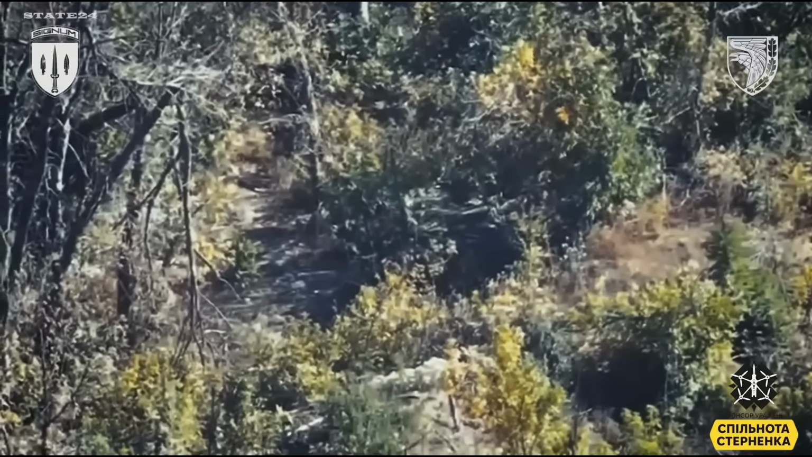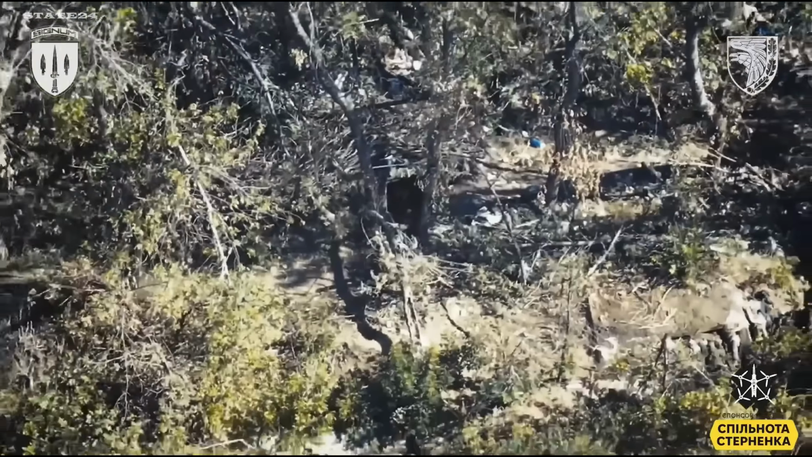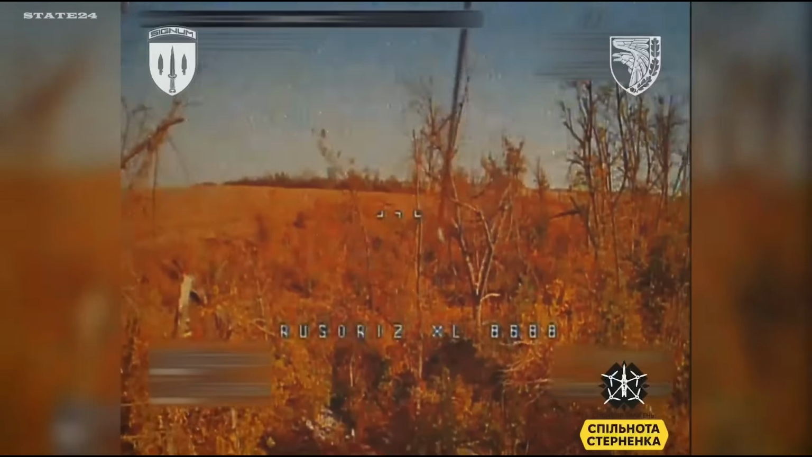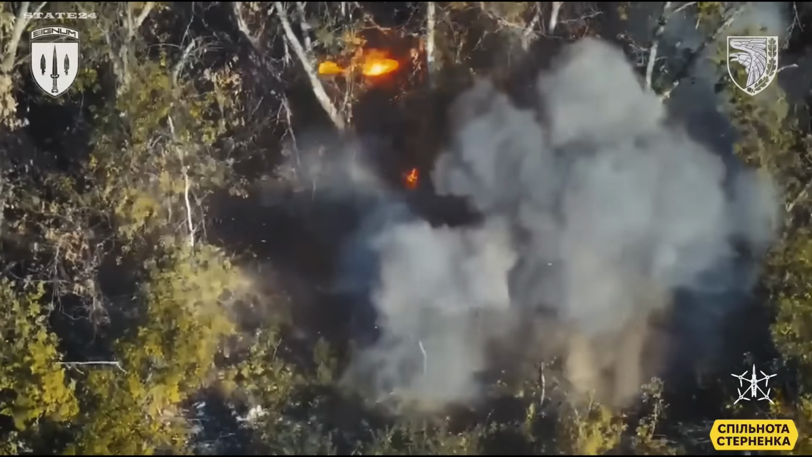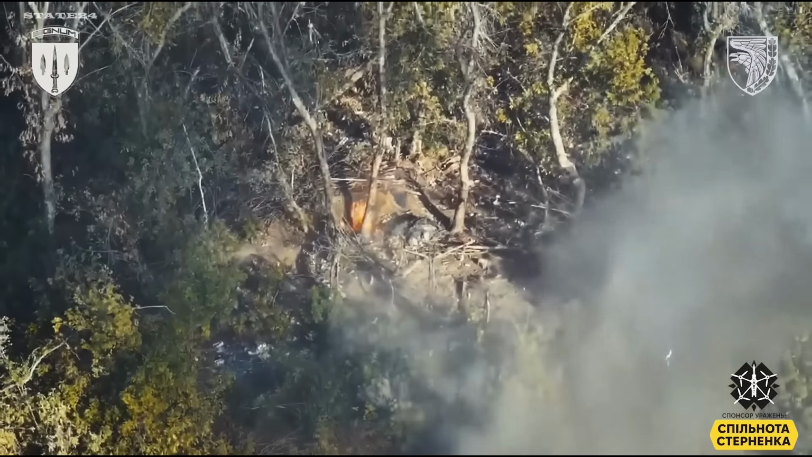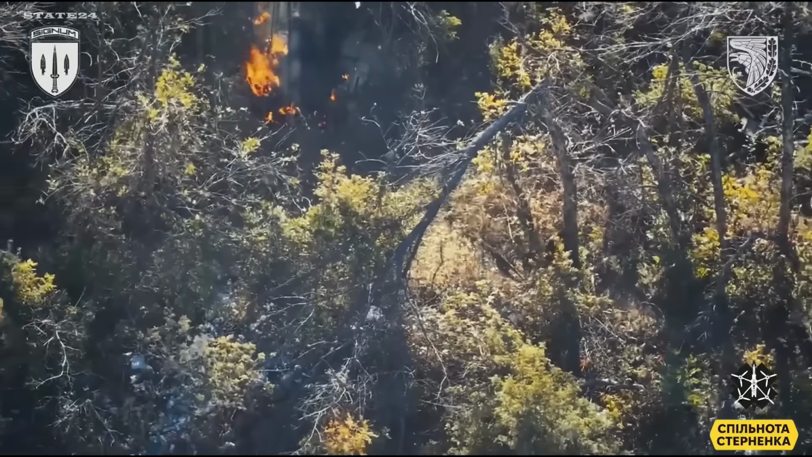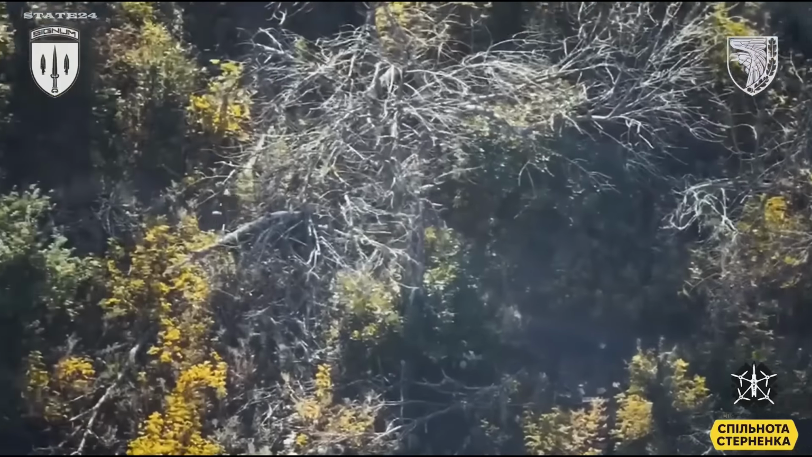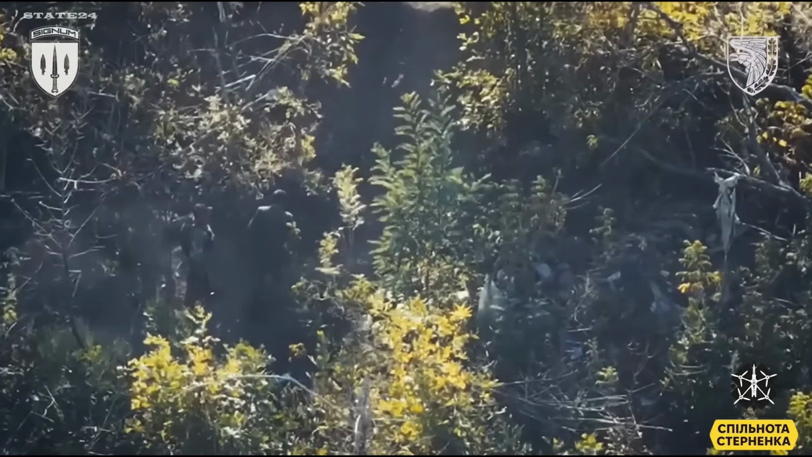Ukrainian Signum Battalion reconnaissance drones pick up a single Russian soldier moving through wooded terrain. They don't strike immediately. They follow him because the target isn't the soldier. It's the position. He leads them straight to it. A fortified trench. Then the FPV drone goes in. The secondary explosion tells the story. Ammunition inside cooking off, the position engulfed in flames.